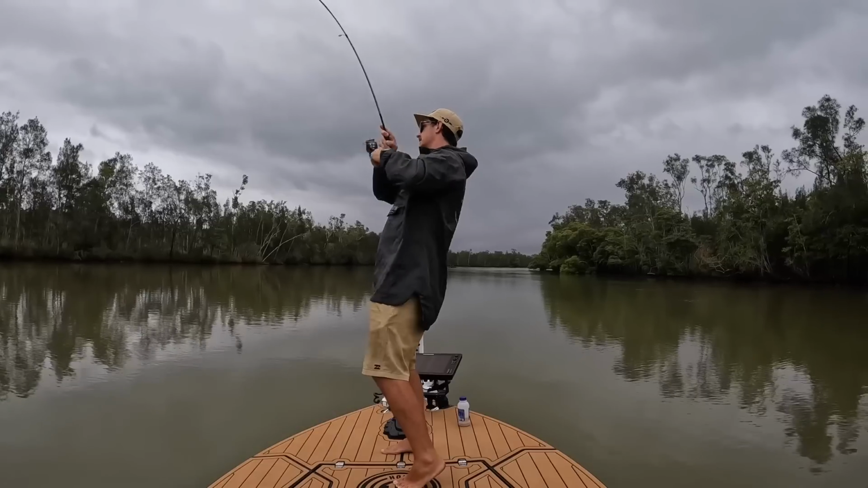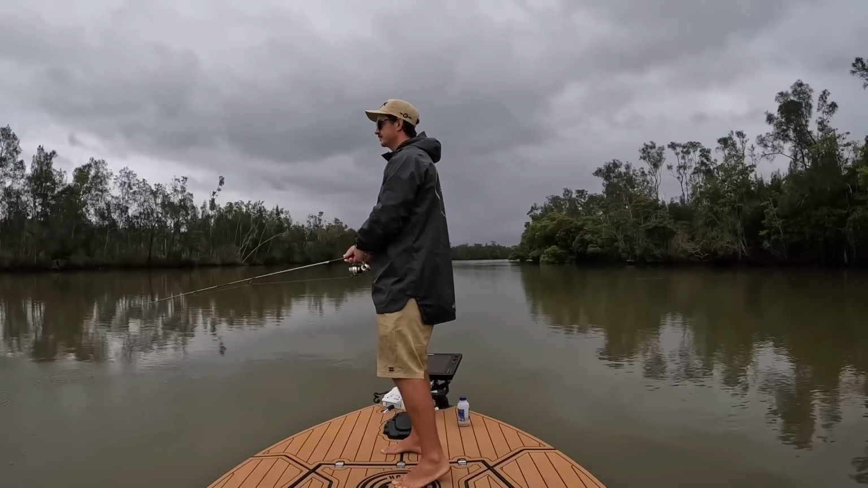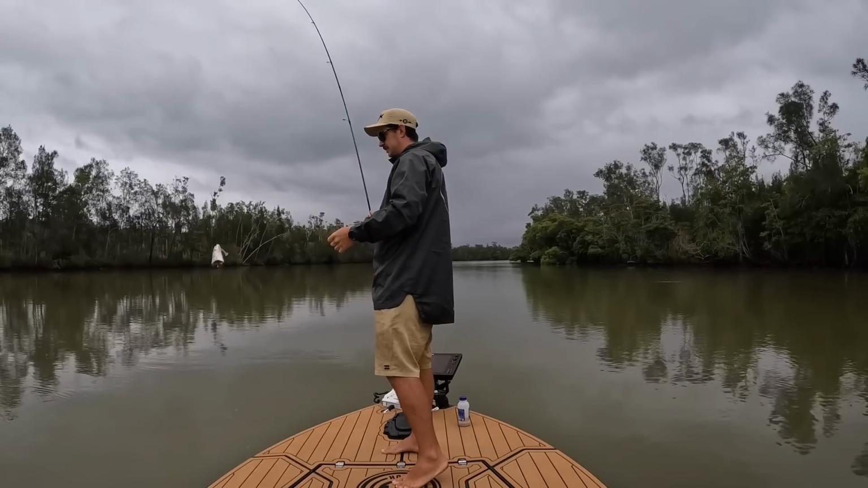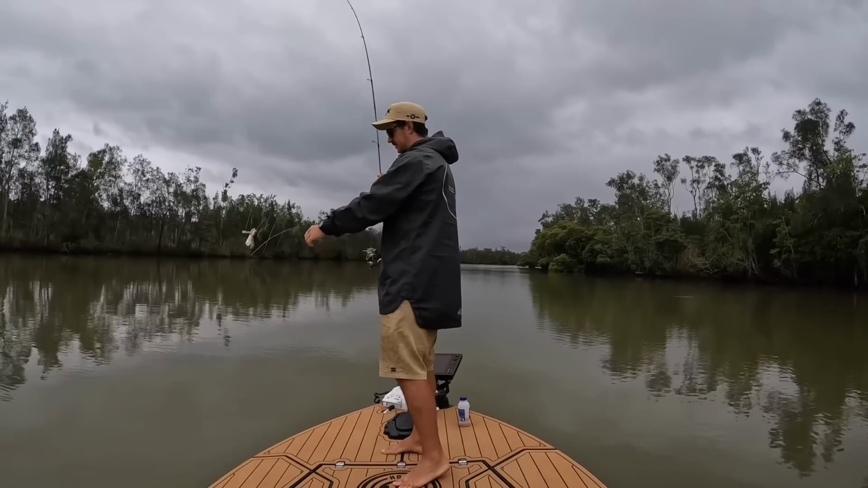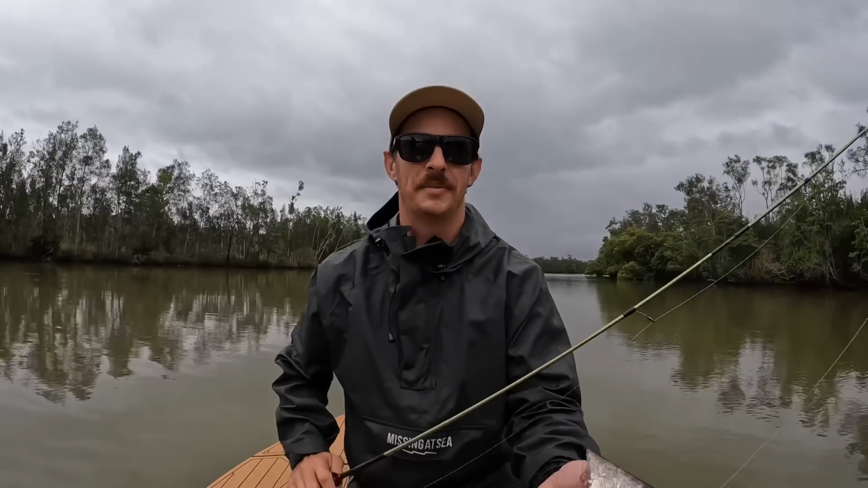Good fish. Oh, big oil came up. Oh, already eaten. When did that even happen? I don't know. I didn't see anything erratic on the... I thought he was swimming towards the boat. No. Poor little bastard. Well, that happened very quick.